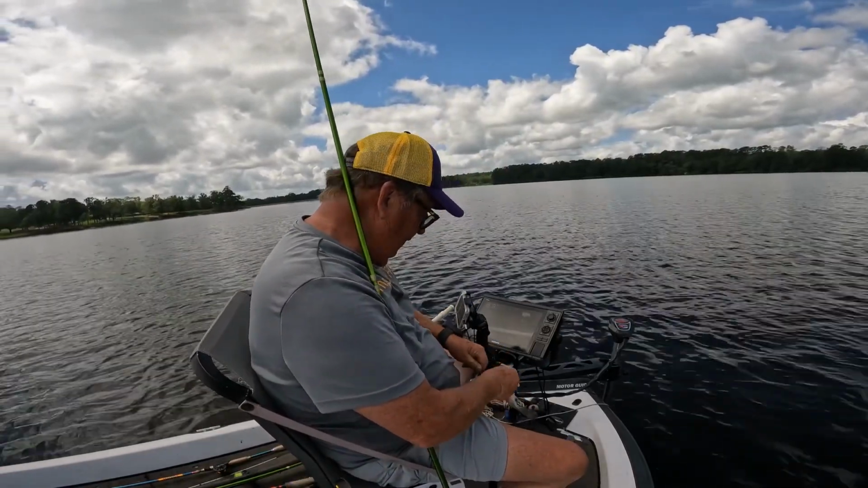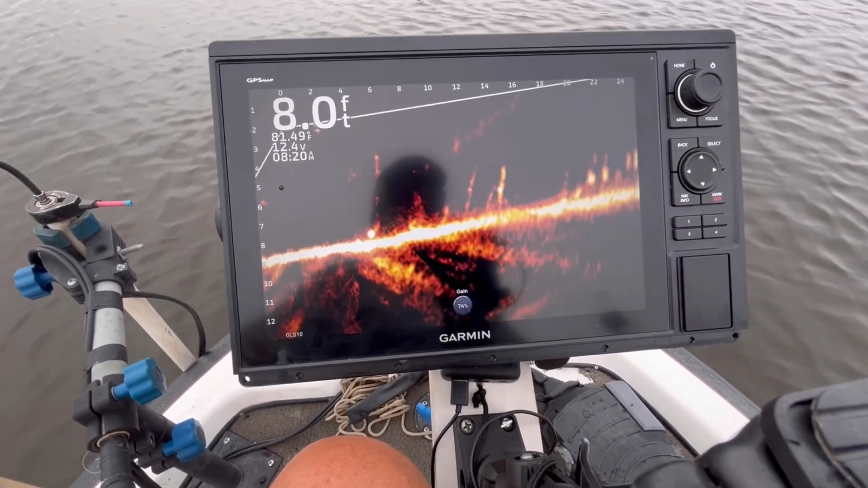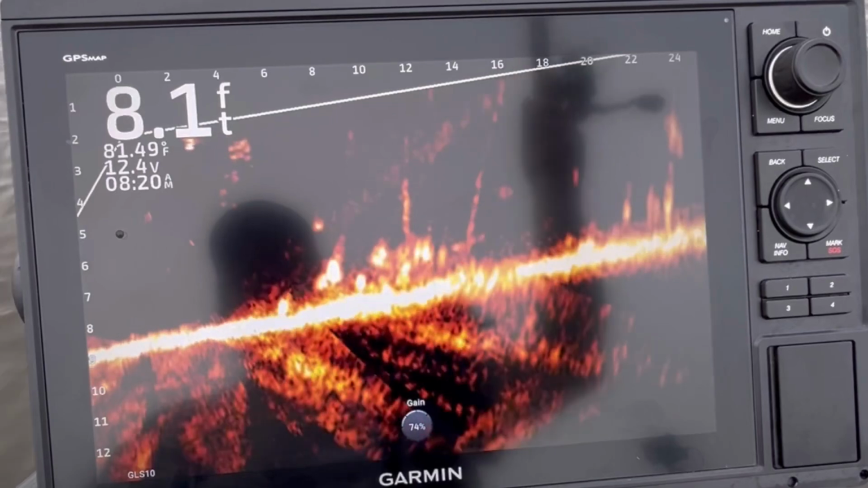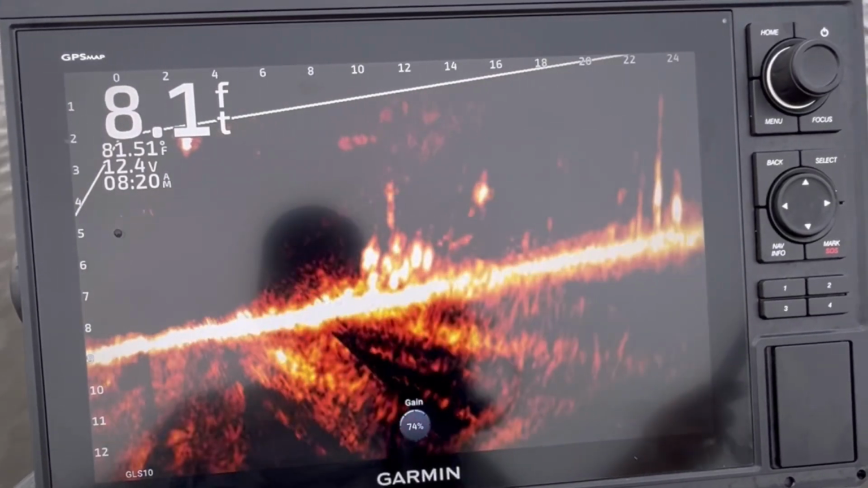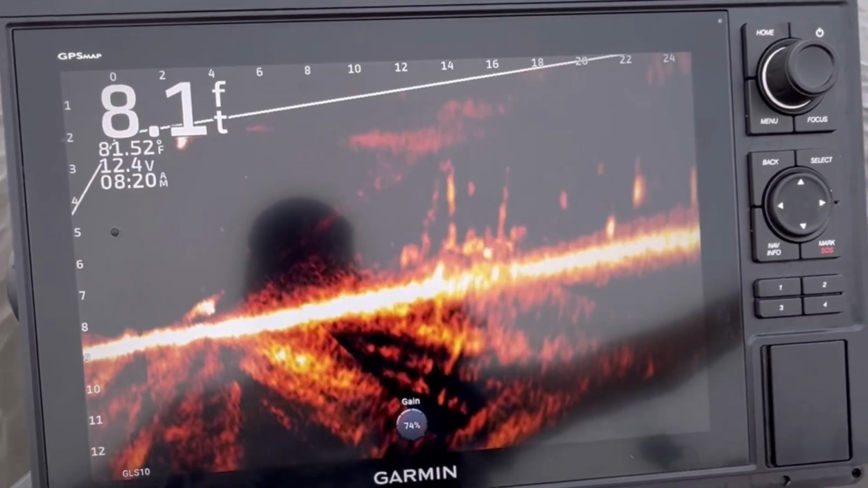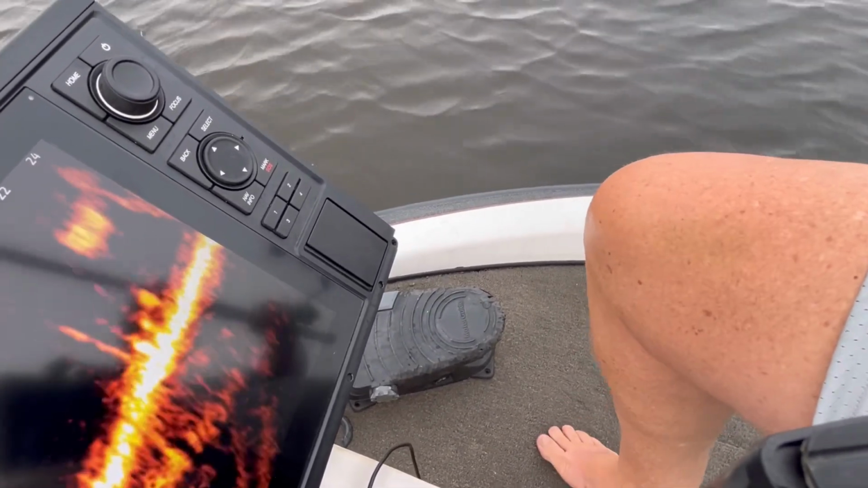Fish. Well, got him off. Well, he got off.